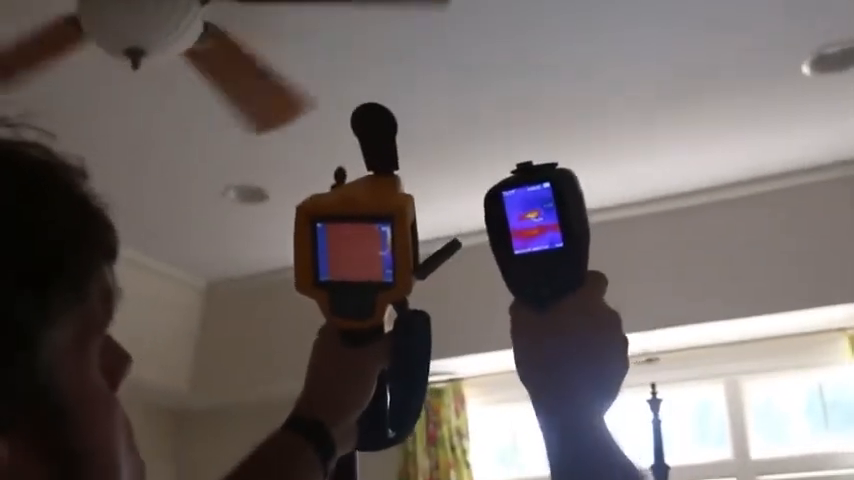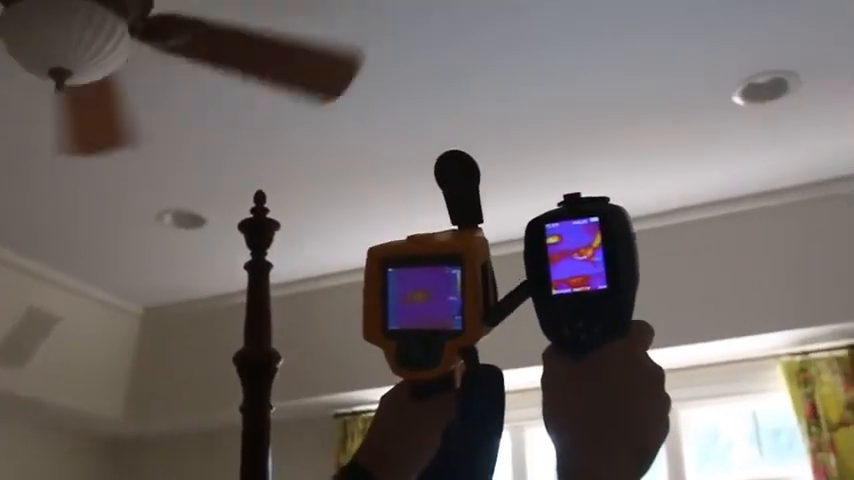So this is my Fluke 125 by 125, and this is my HT18, 160 by 3-something. This Fluke was $2,500 a couple of years ago, and this one was $400, almost $500. You can obviously see, let's go side by side.